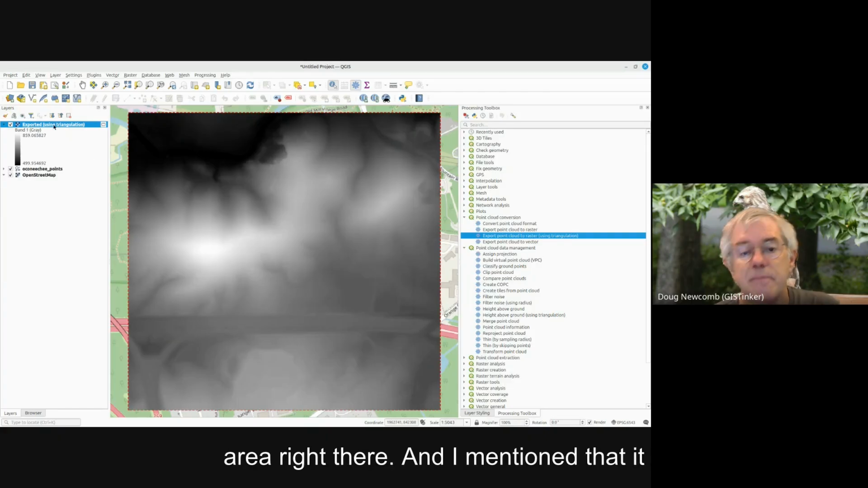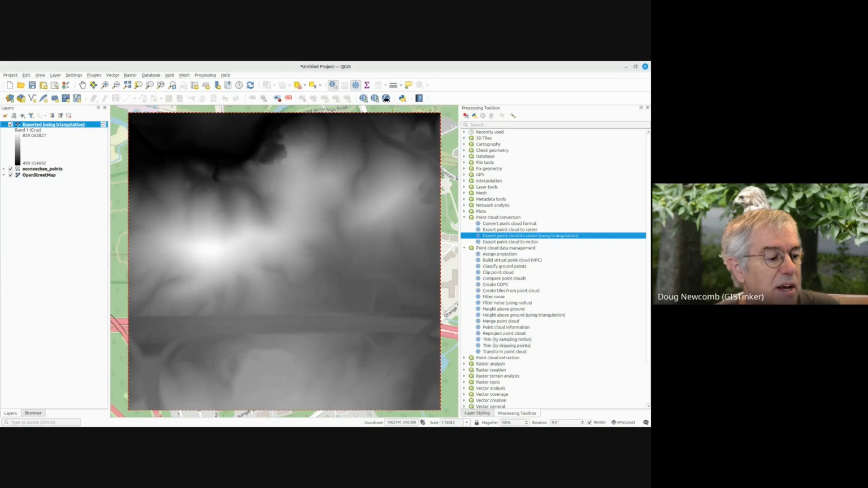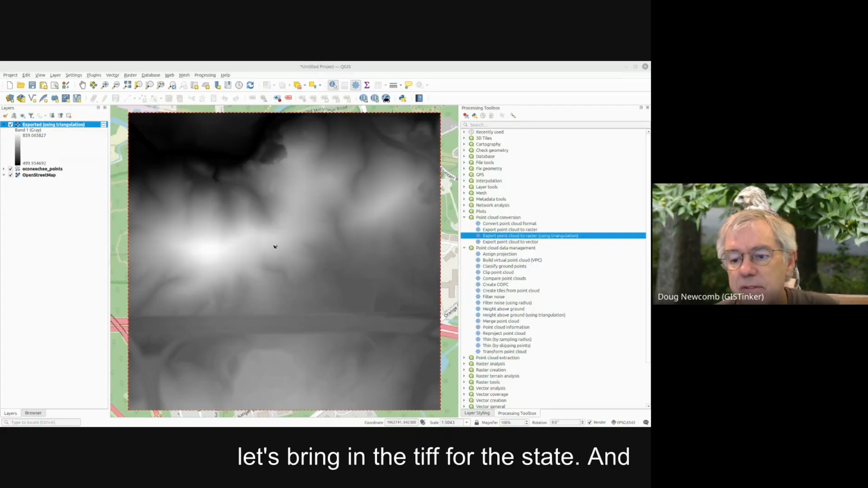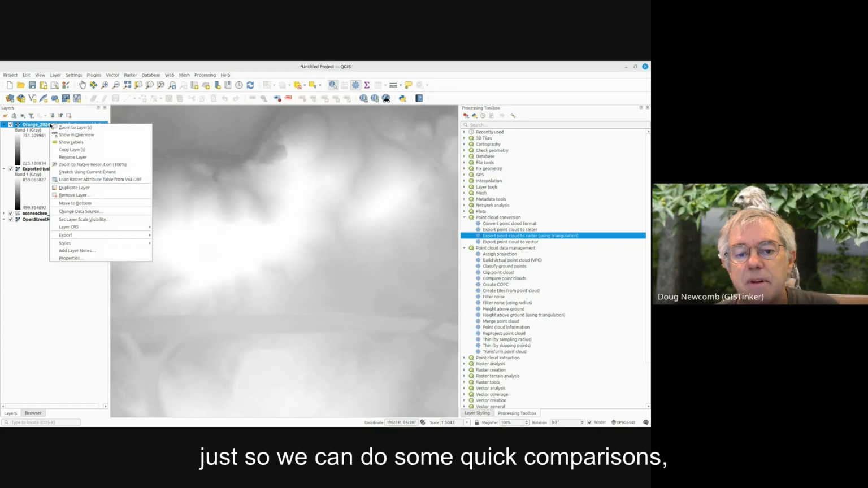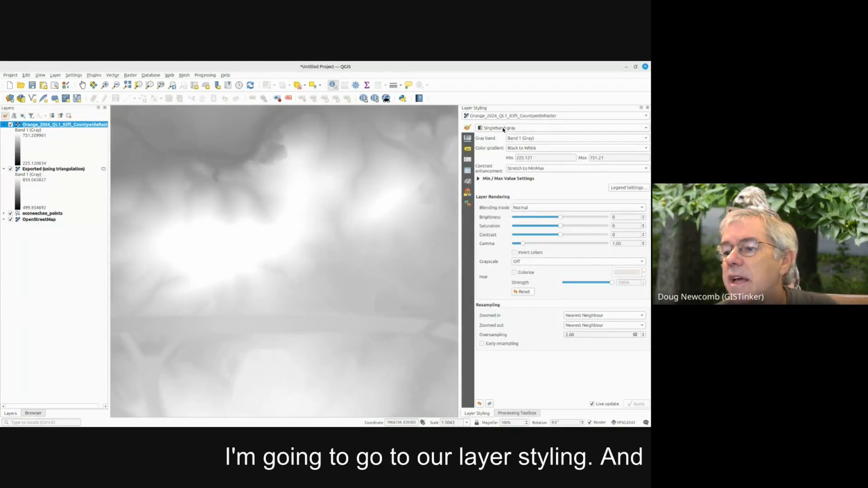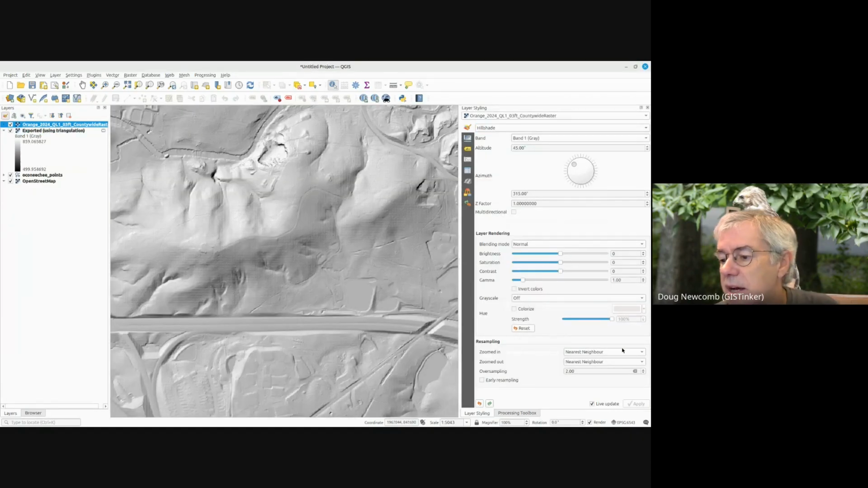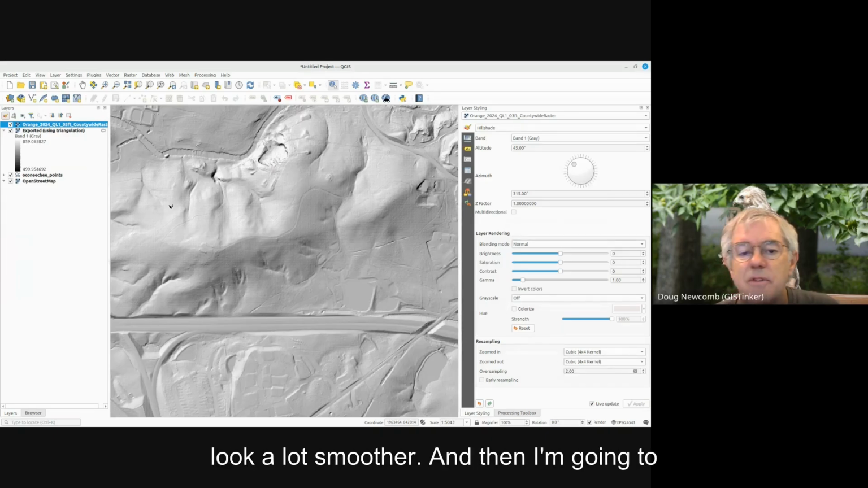And I mentioned that it is the same resolution as the state's data set. So let's bring in the TIFF for the state. And just so we can do some quick comparisons, I'm going to go to our layer styling. And instead of a single band gray, we're going to make this hillshade on the fly. Nearest neighbor's cubic to make things look a lot smoother.